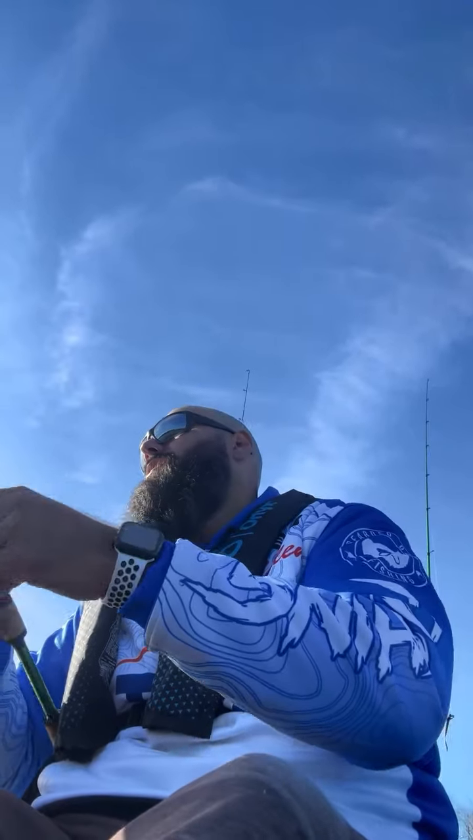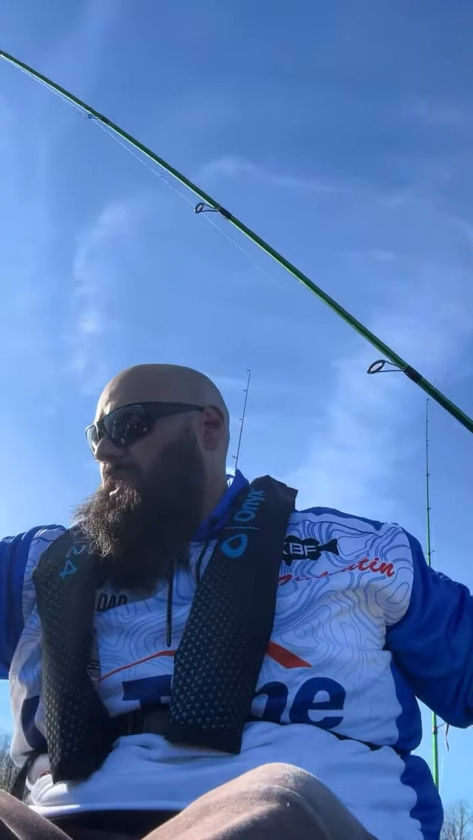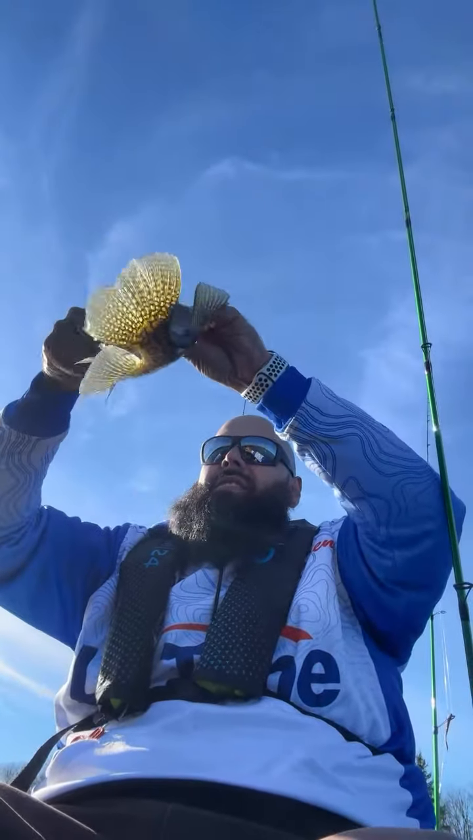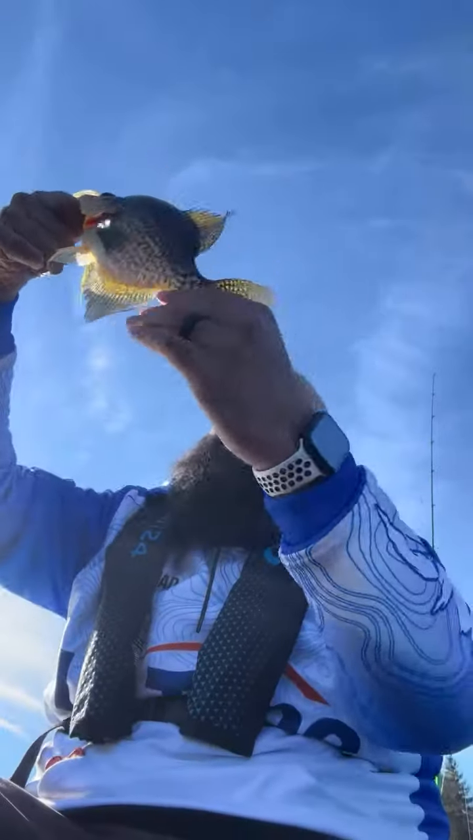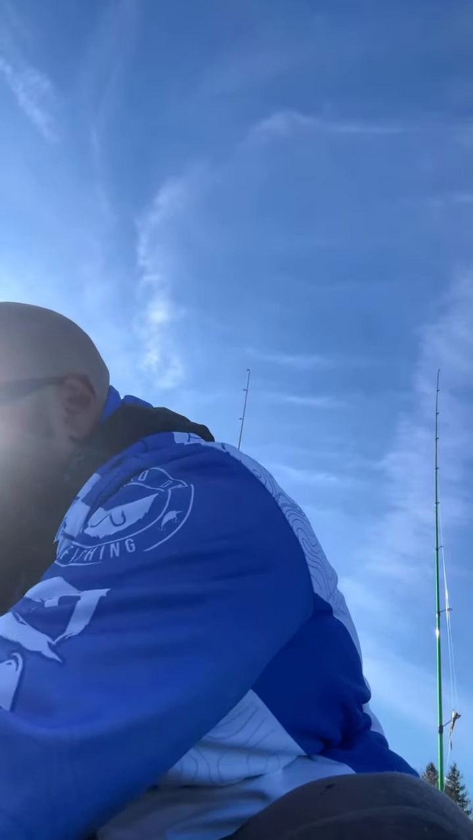Oh, there we go. Got one. Let's see what we got here. There we go. Oh yeah, that's a good one. Good crappie right here. Fifth one. Decent guy, probably like 9 inches. So we'll add him to the stringer. Yes, sir. So that'll make number 5 for me.